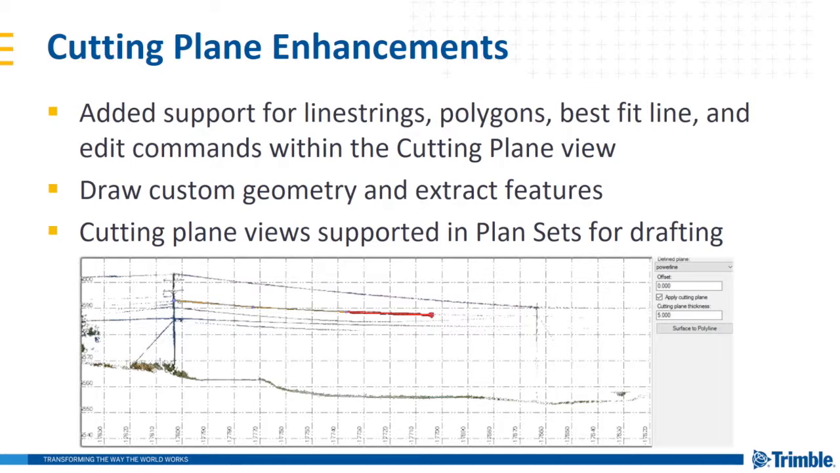A couple of the line editing commands we now support are offset line, fillet and chamfer, trim and extend lines, clip, join, and break lines, variable offset line, and you can also delete the line segment. The transform commands, similar to any other line string or polyline, let you now move, rotate, scale, copy, and explode in the cutting plane view.